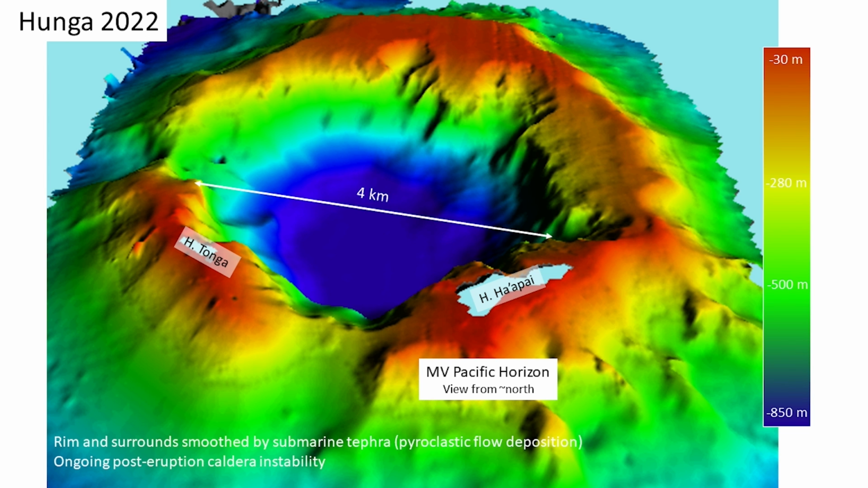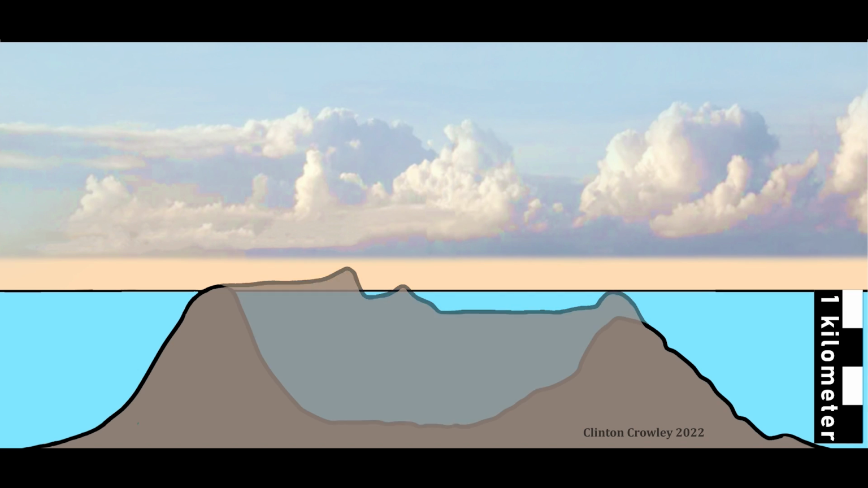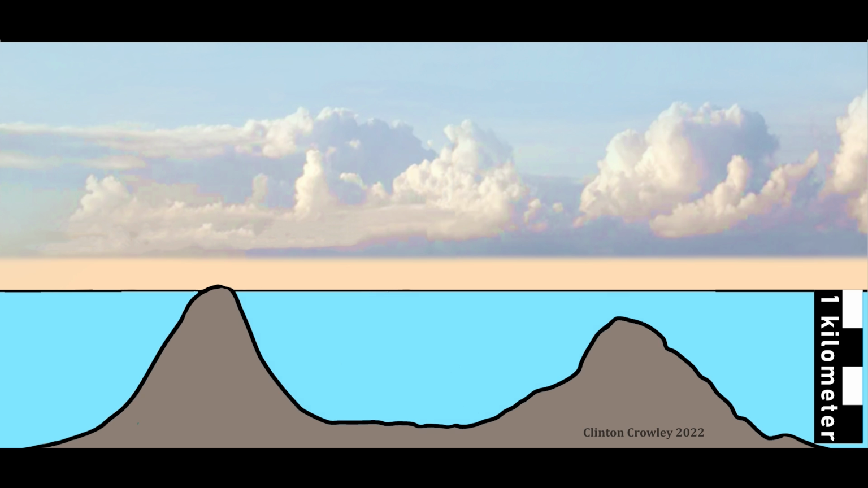The survey revealed that the caldera floor had dropped about 700 meters. The January 15th eruption had removed 6.5 kilometers of rock and magma, but had caused minor changes to the caldera diameter. This is a stupendous change in volume, equivalent to removing about 6,500 Empire State Buildings all at once. Change in caldera floor depth was tremendous.